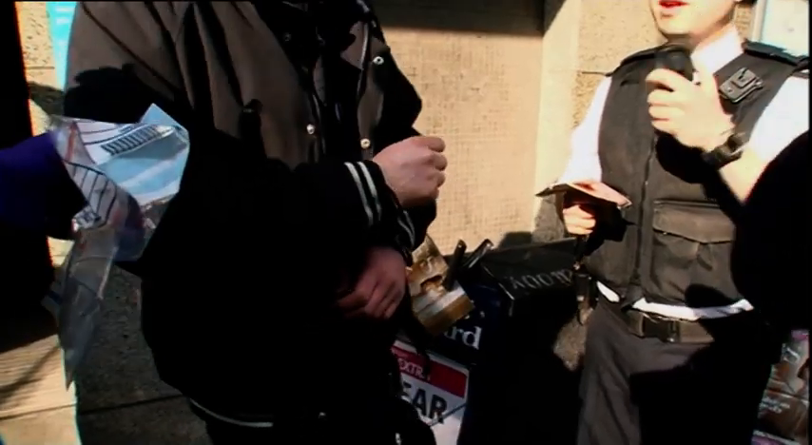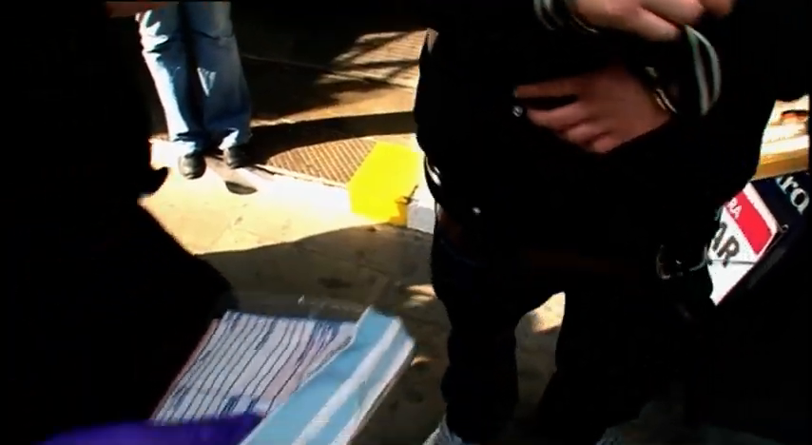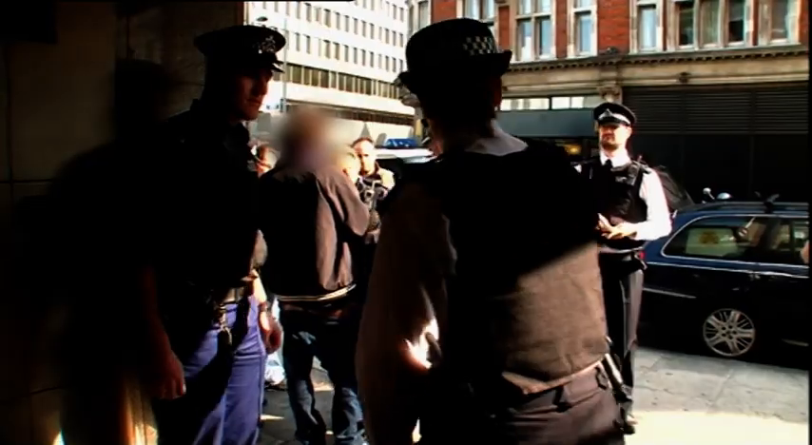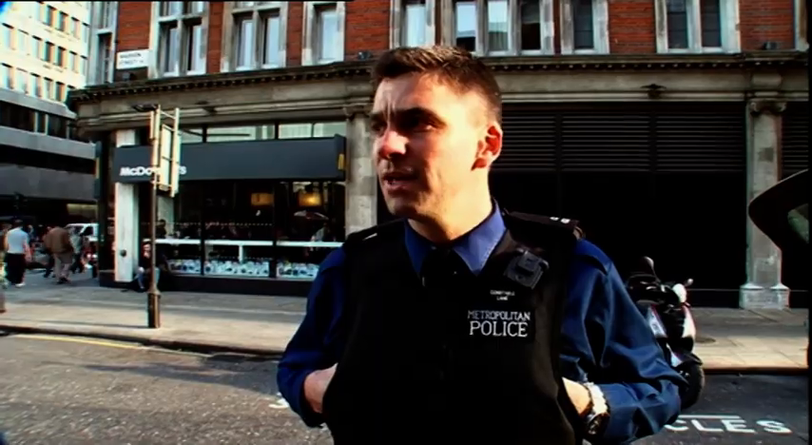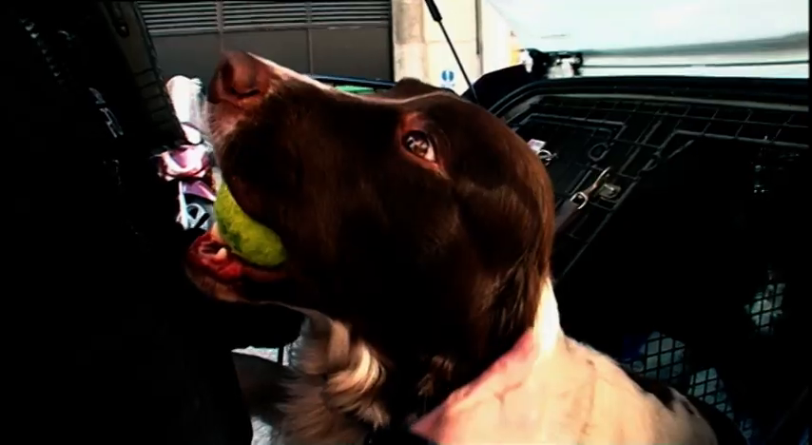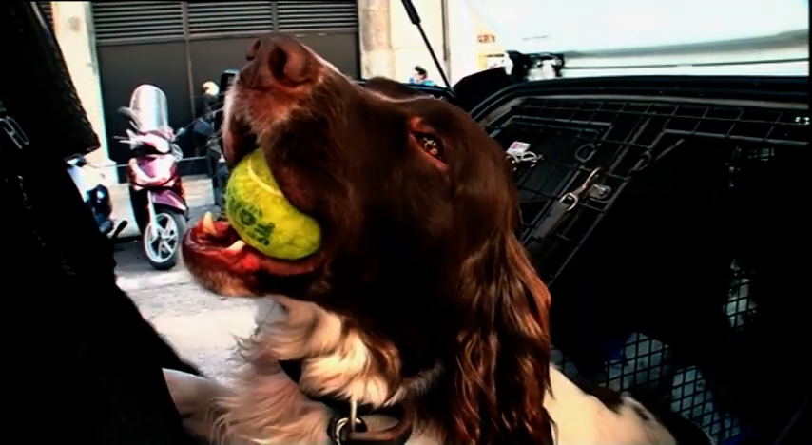He gets his paw. Good boy. Ah, lovely. It's got 3 Class A tablets on it, ecstasy tablets. It's always nice to get a hit when they haven't got any cannabis as well, because you know all they found is a Class A, the ecstasy tablet. So, really clever boy. We've had all sorts of results from Class A to Class C. Yeah, basically, it's been a very good day. Are you happy? Vinny and Woody's good day is what every handler hopes for. Good boy.